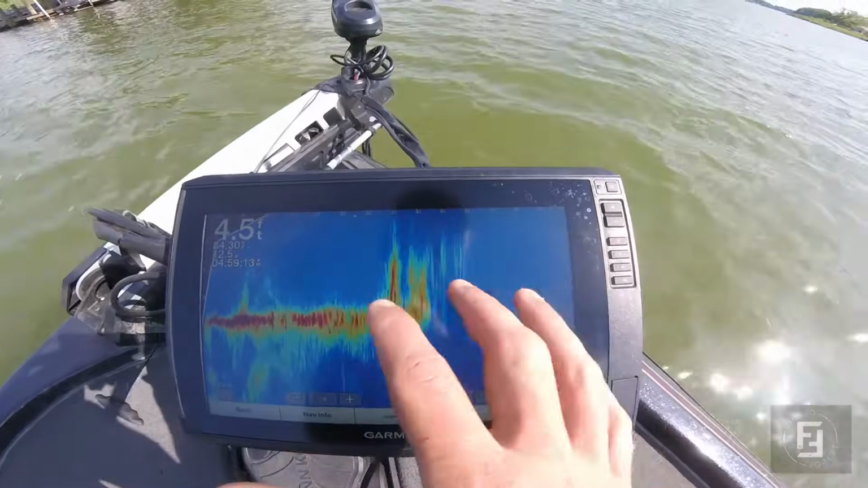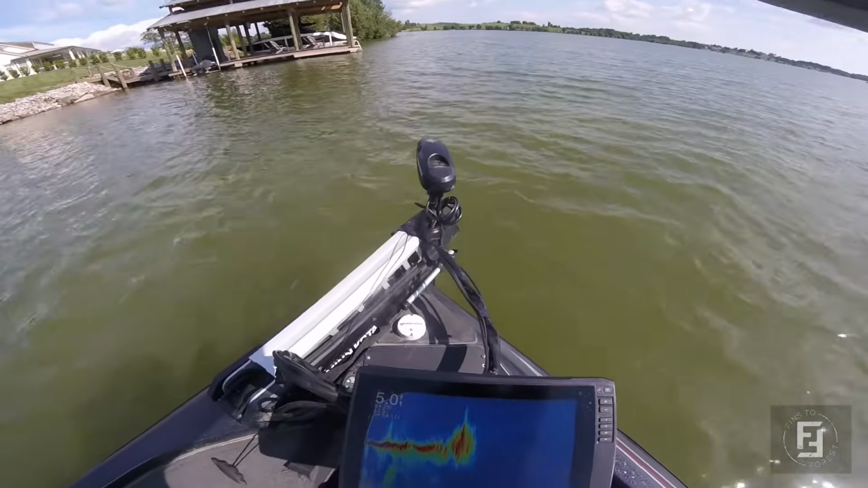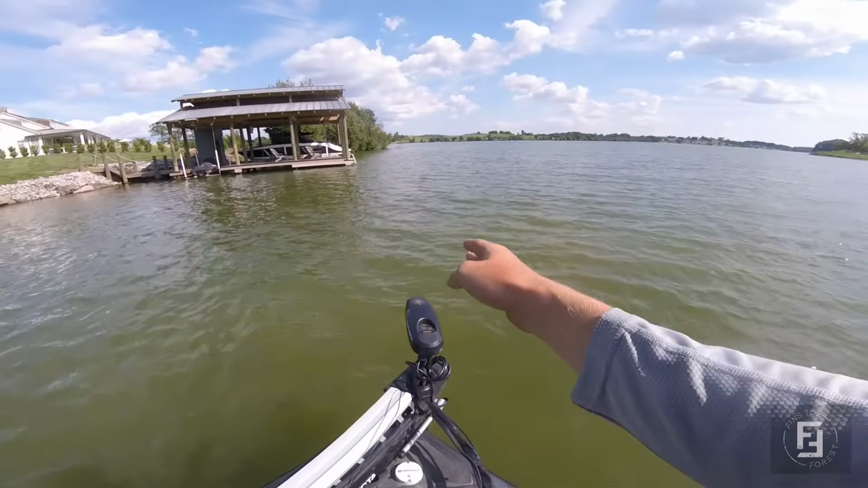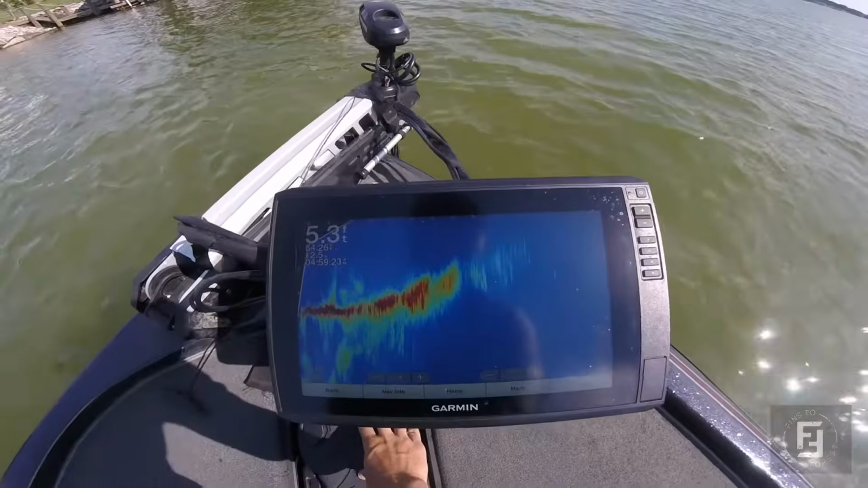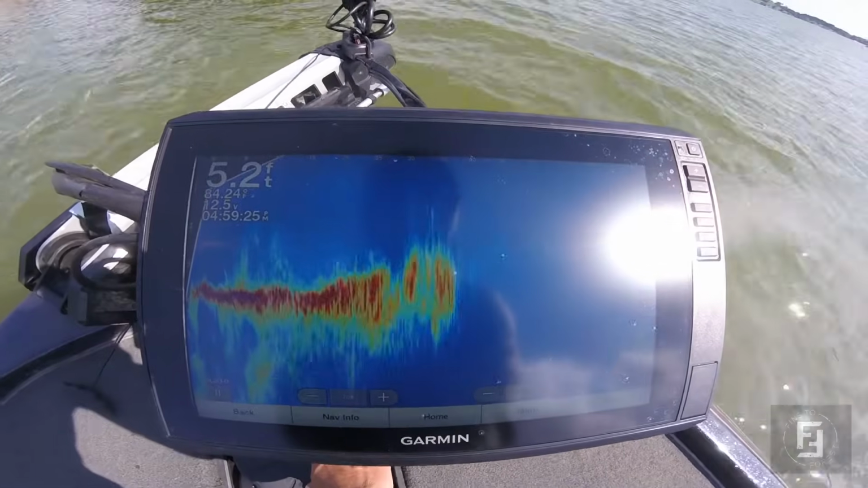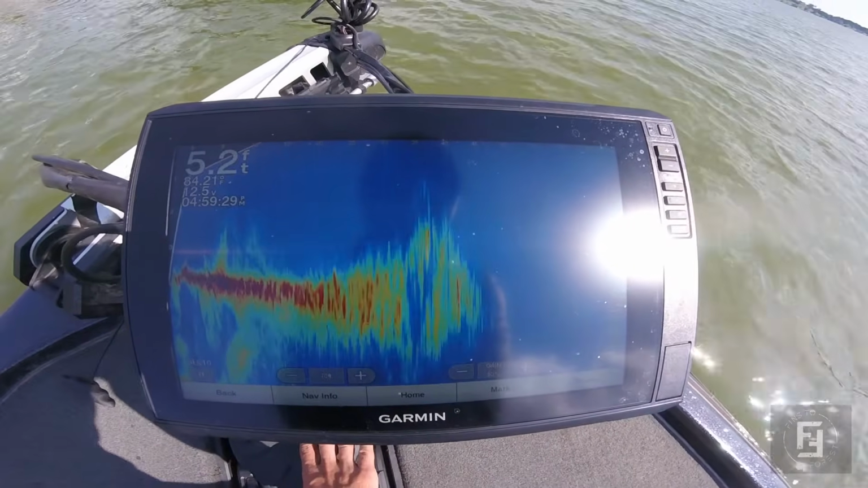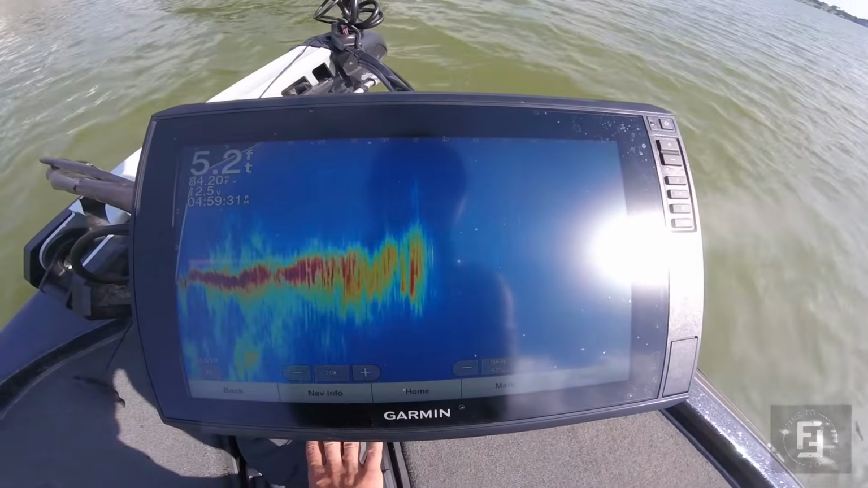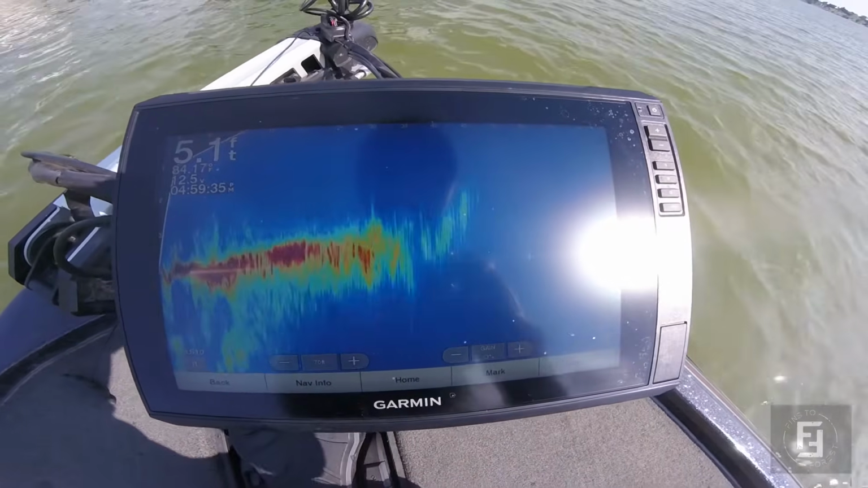So here's a good example. Big brush pile out in front of us is probably only about 30 feet this direction. It's off that dock. If you're fishing the dock, you don't ever know it's there. And I saw a couple, if I can pan around real slow. Once you kind of get used to looking at this, you can pan through it and kind of pick out fish as you're panning like that, believe it or not.